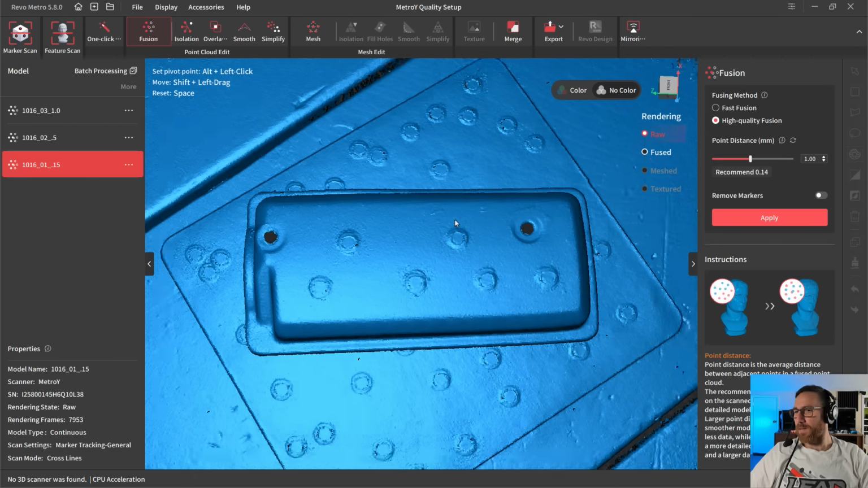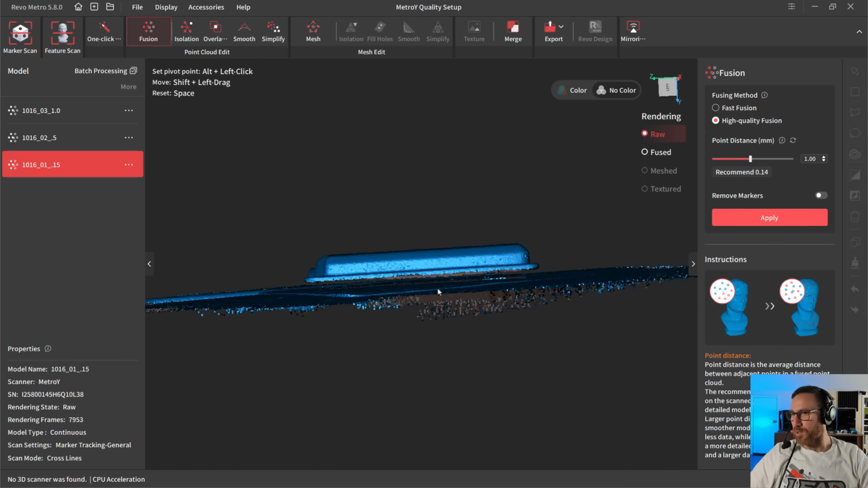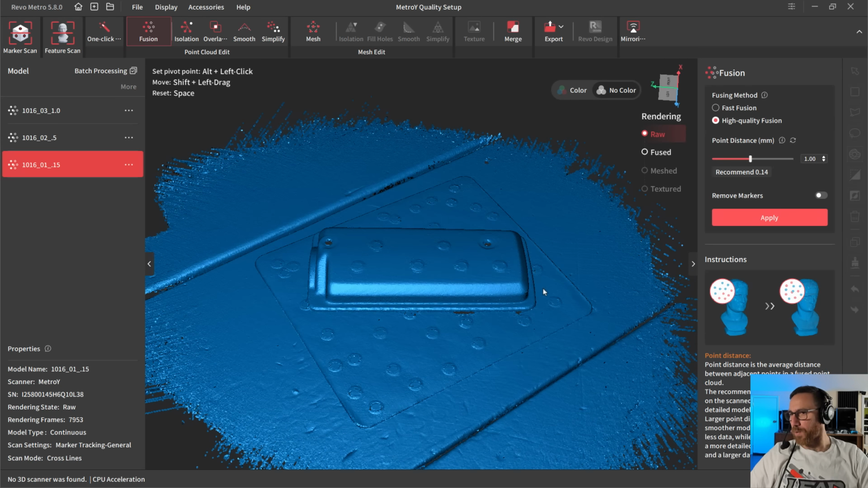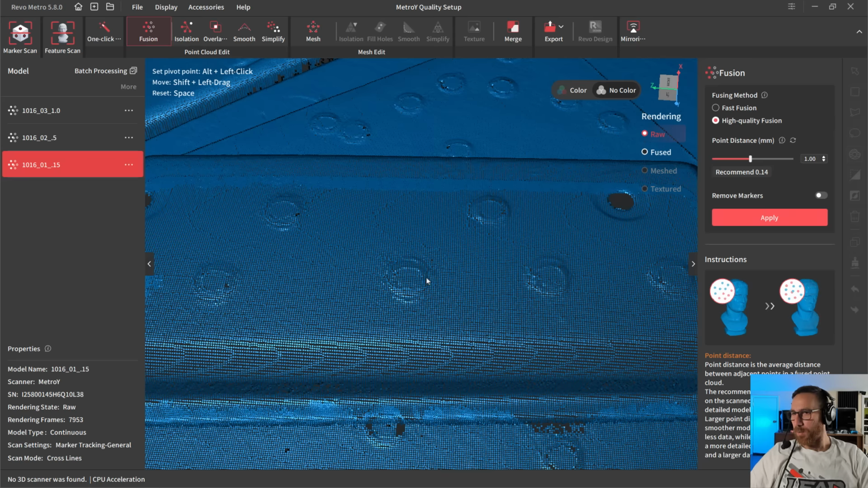So again, when we set this up, we put it on a couple of little caps just to keep it up off the base. I didn't raise it up too far because I wanted it close to the marker dots. But what we can see here is that in the raw data, the marker dots are captured, but they're raised up and it creates a bit of noise here. So when we have this raw data, we've got tons and tons of points. We've captured, at this point, if we look in the bottom left-hand corner, almost 8,000 frames.